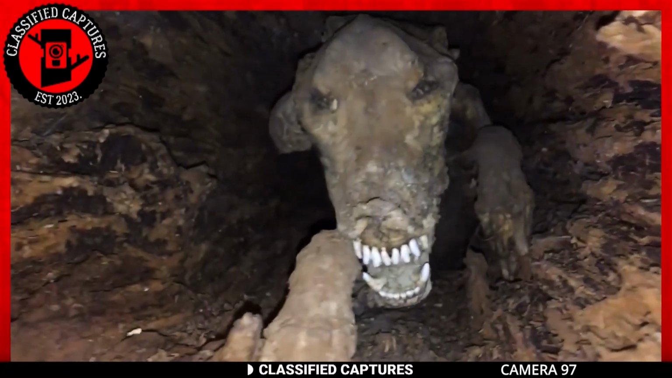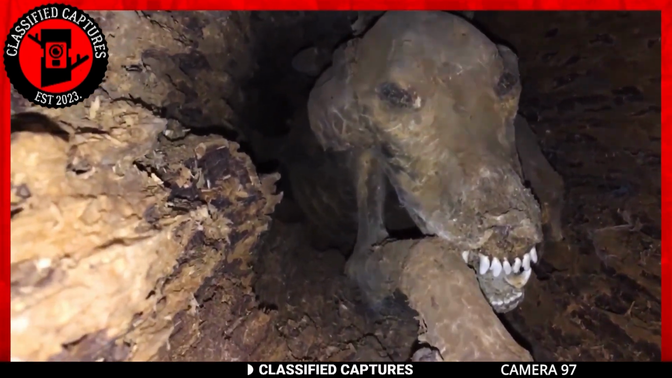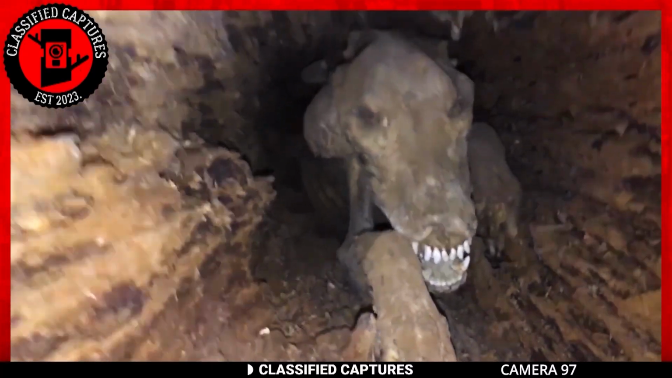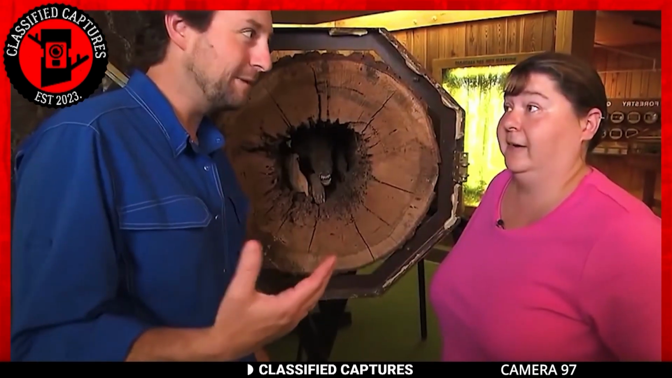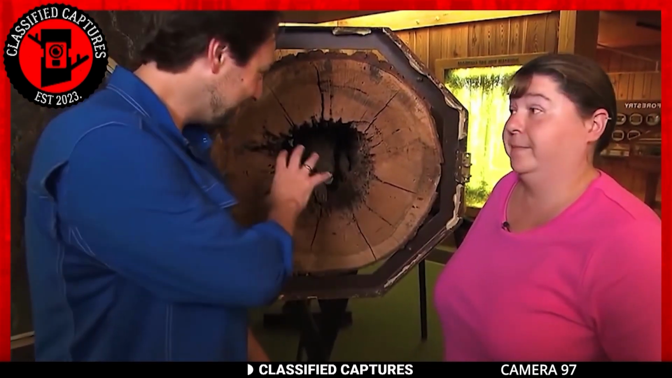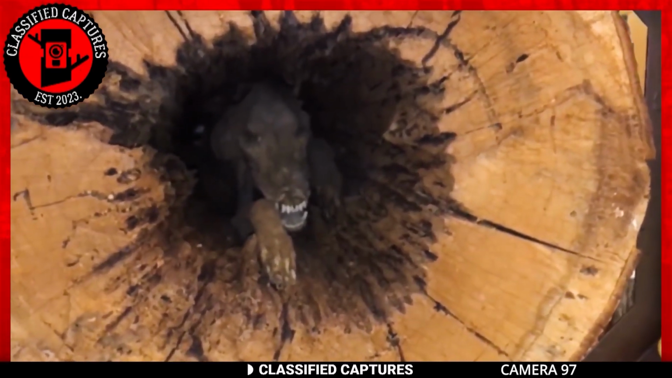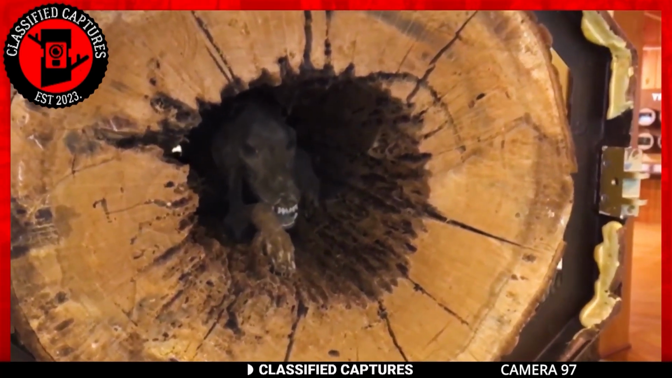Well, looks like the webbed tree is not the only shocker for the day. Check out this footage. This footage was captured by a crew of loggers who were cutting down some oaks in the Alabama woodlands. They had done this so many times that it had almost become second nature to them. They always knew what to expect and how to navigate them. But what you see on your screen is not something they anticipated.